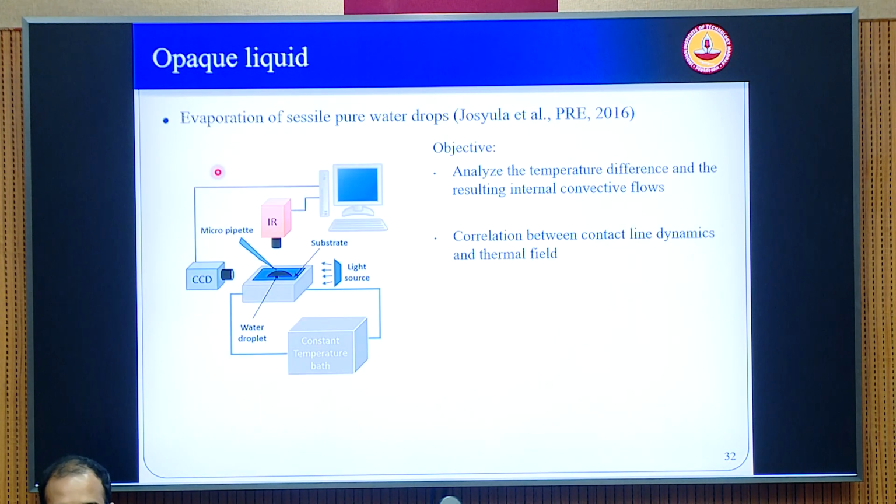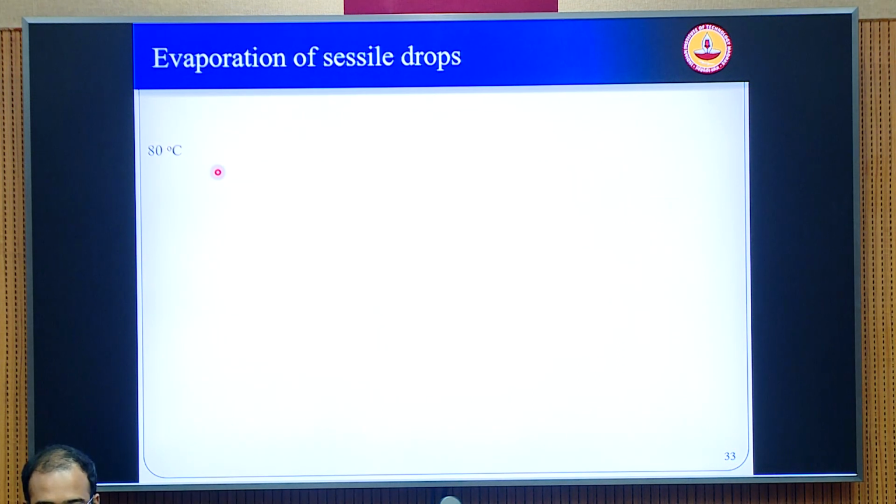Okay, for example, my student completed his PhD a couple of years ago, and he is now doing a postdoc at Darmstadt with Peter Stefan. He has done a beautiful study of evaporation of water drops, in which he was simultaneously using both the visual camera as well as the IR cameras. And I'll just tell you how IR cameras helped here in the visualization.